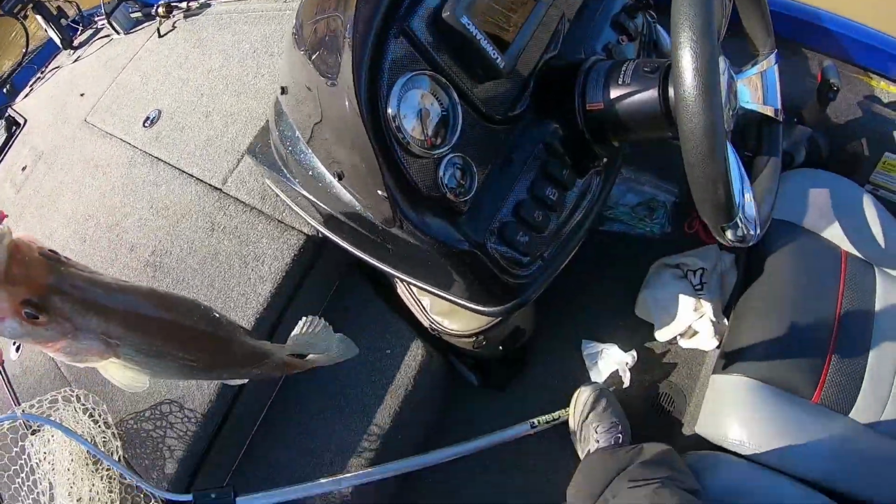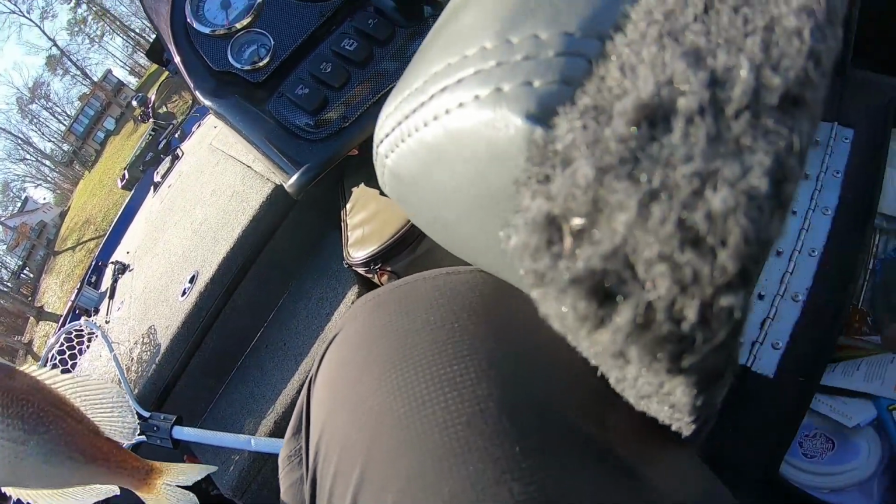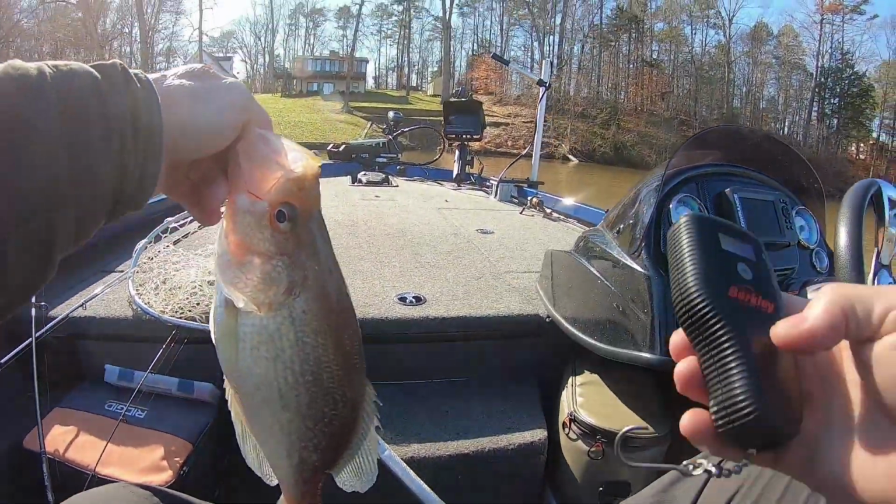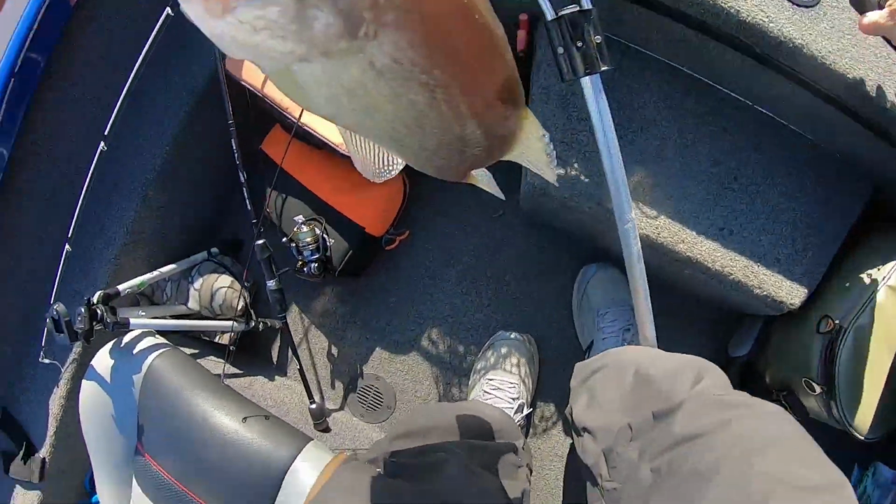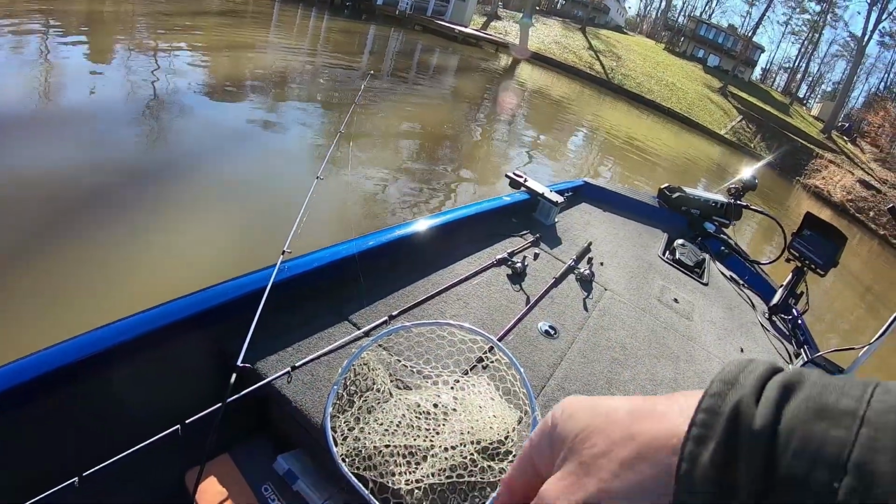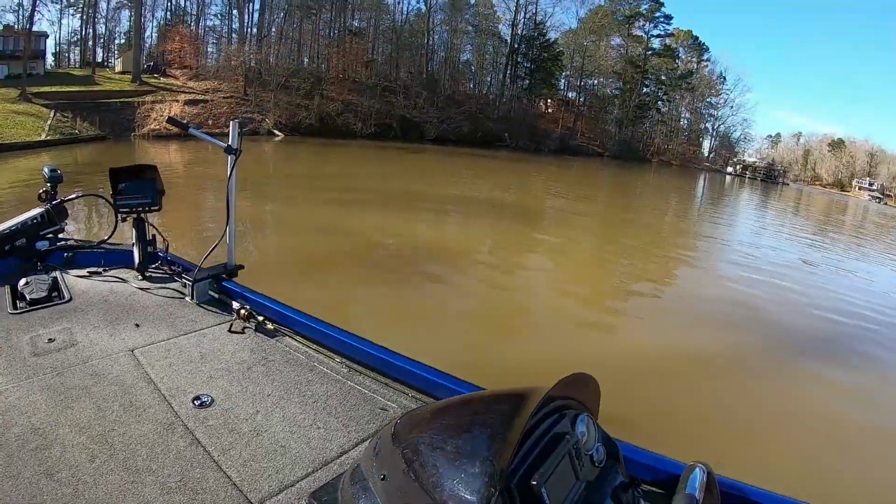Now, I've been out here 2 hours. This is the first crappie I caught. And I was saying this earlier, guys. All right, hurry up. I got my scale right here. I was saying this earlier in another clip when I caught the bass. This time of year, I don't catch as many, but I catch some nice crappie. Now, I showed y'all earlier what I was doing. I'm just watching the depth finder, running the circle.